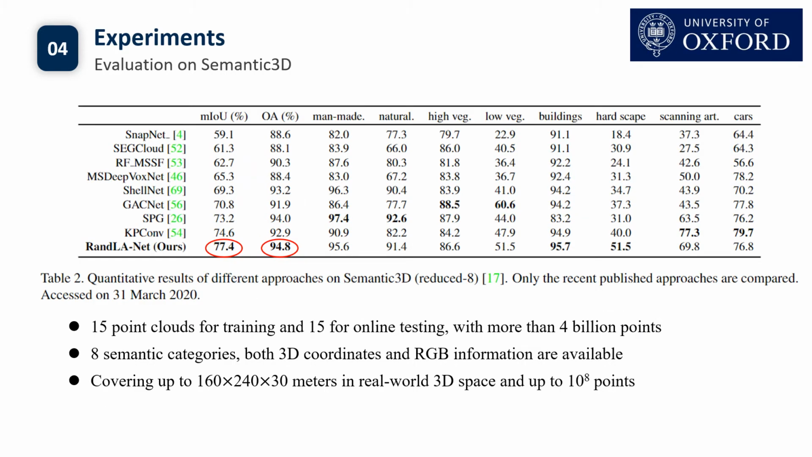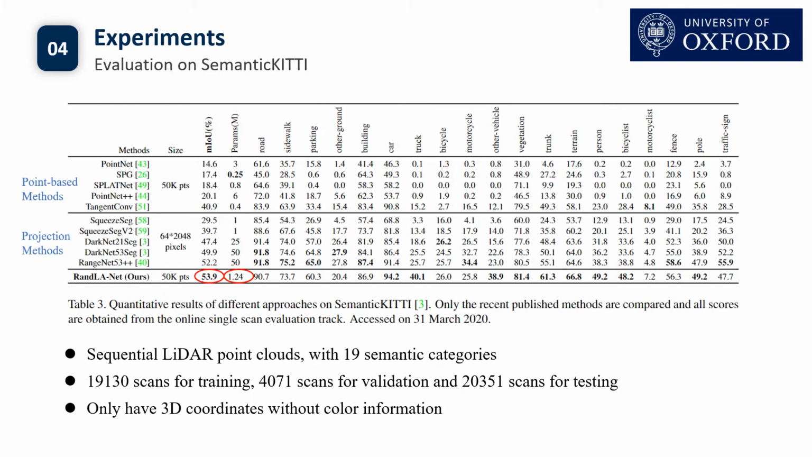We then show the results achieved by our RandLA-Net on several public benchmarks. For the Semantic3D, we use overall accuracy and mean IOU as the main evaluation metrics. We can see that our RandLA-Net achieves the state-of-the-art in this dataset. Then, for the SemanticKITTI dataset, which consists of several large point cloud sequences, our RandLA-Net also surpasses all point-based methods by a large margin and also has far fewer parameters than projection-based methods such as DarkNet 53.